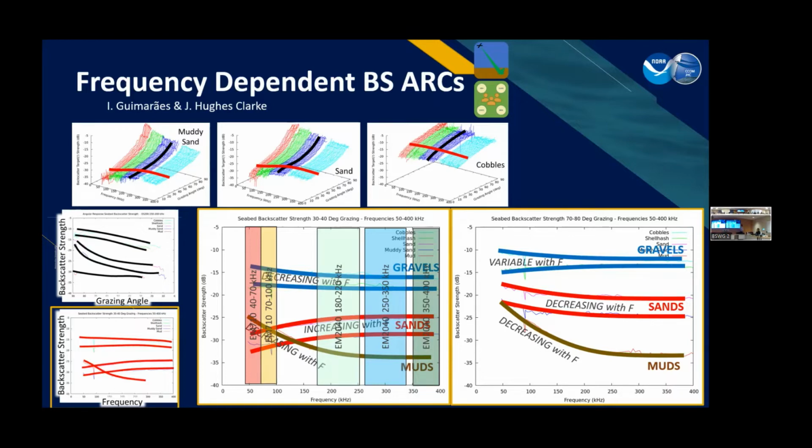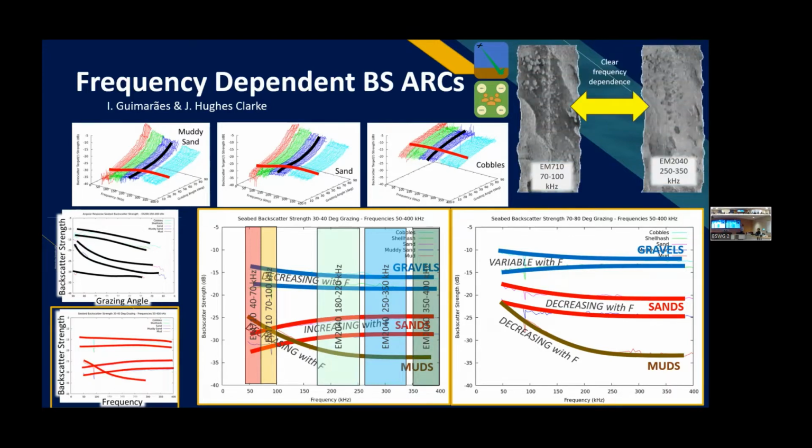John's been working on in the past. The reason we do this, there is a clear frequency dependence between measured backscatter. And so what's nice about this is we're able to move from this angular response type of analysis, shown by the black lines here, into a more frequency dependent analysis. And there we're able to kind of start to learn how these different sediments respond to different frequency with respect to grazing angle. So here you can see a nice call out is that between 30 and 40 degrees versus 70 to 80 degrees, sand's behavior as the frequency lowers is opposite. So there's things to learn here.